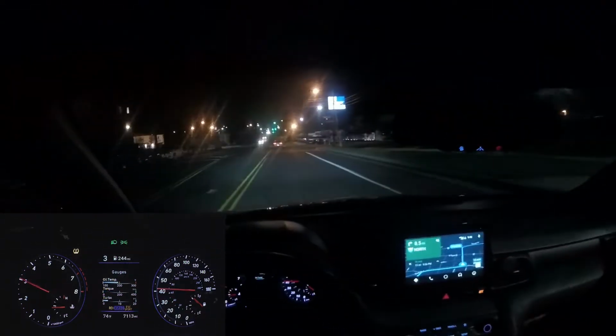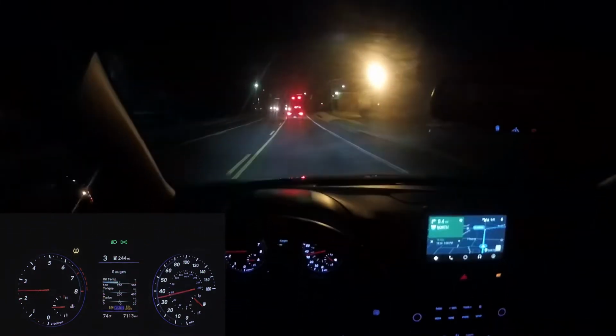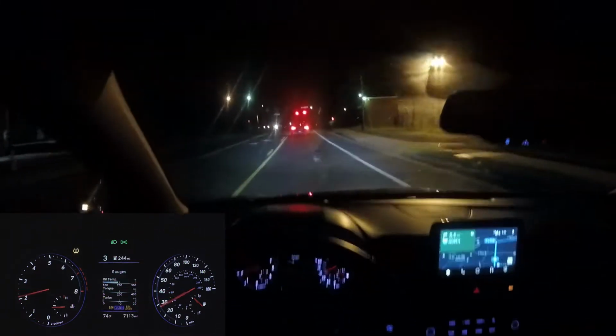So I've got the windows down in the car for you guys, at least until we get on the highway. It might be a little annoying. The GoPro actually does a pretty good job of ironing out some of the wind buffeting noise, but it's not perfect. Sorry, I know I keep adjusting the camera, but I'm just trying to get everything set like I want it. This mount on my head is kind of tight, I would say.